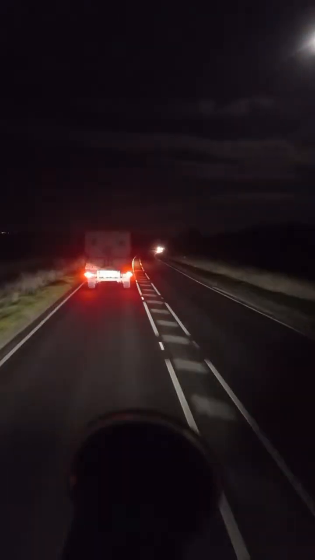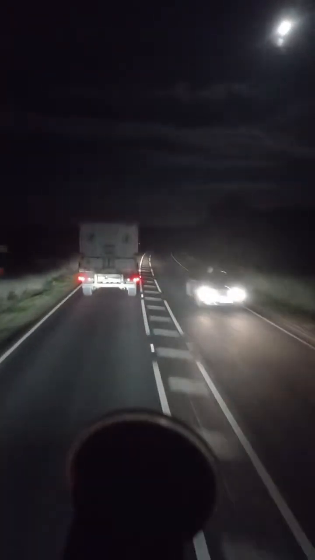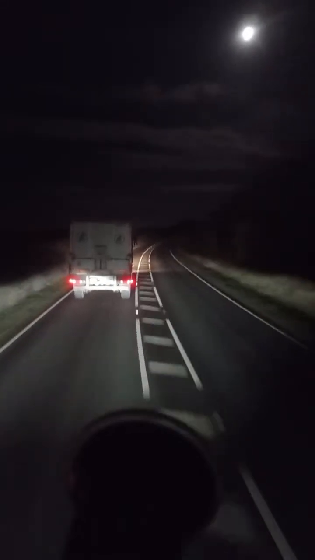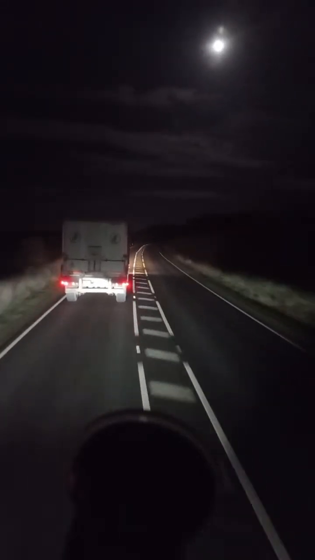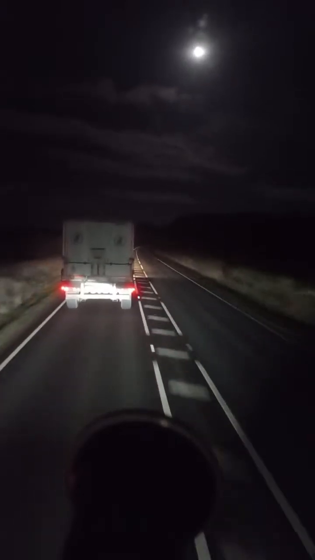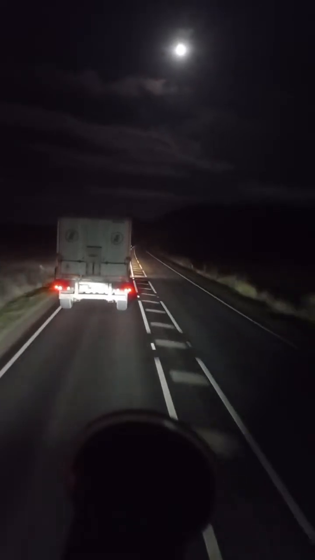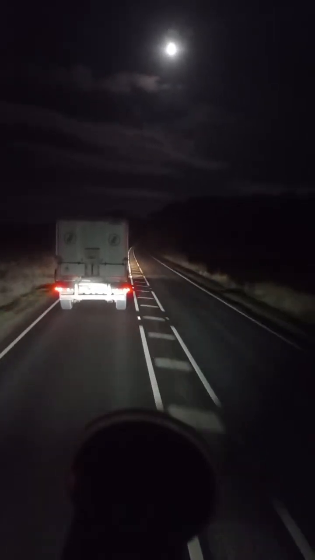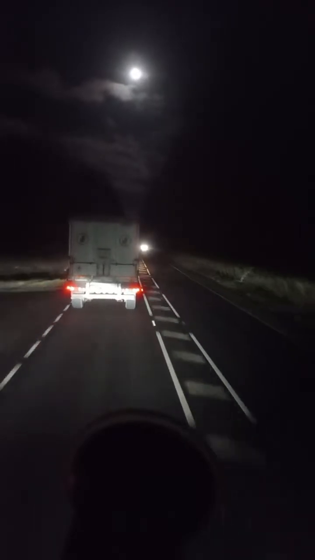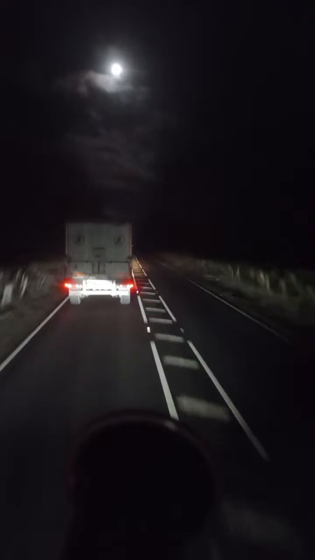So we'll see what we can do. We're not so far anymore. We are almost at Sleaford. We've done it, guys. That was the plan, to get to Sleaford at least, so that I would be left with only 2 hours of driving in the morning.